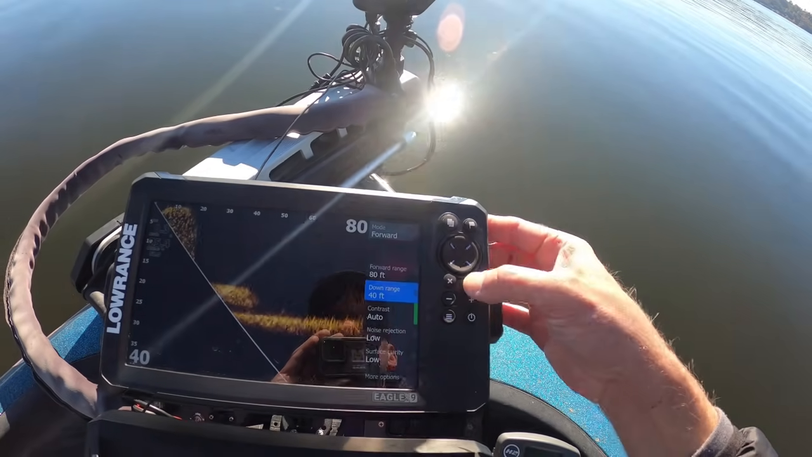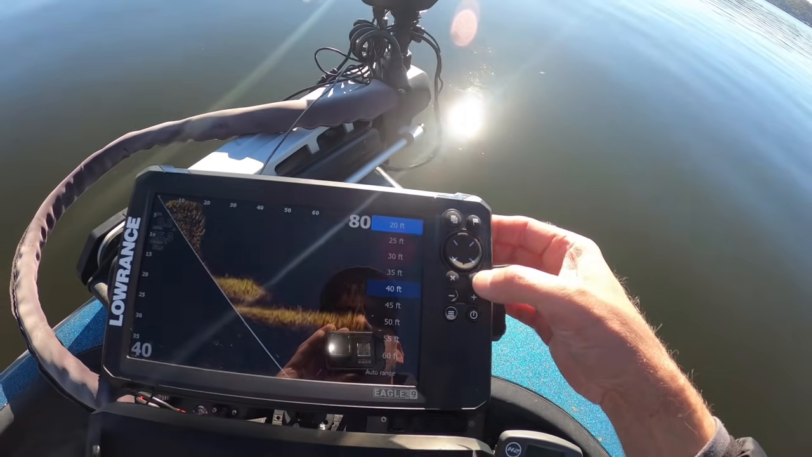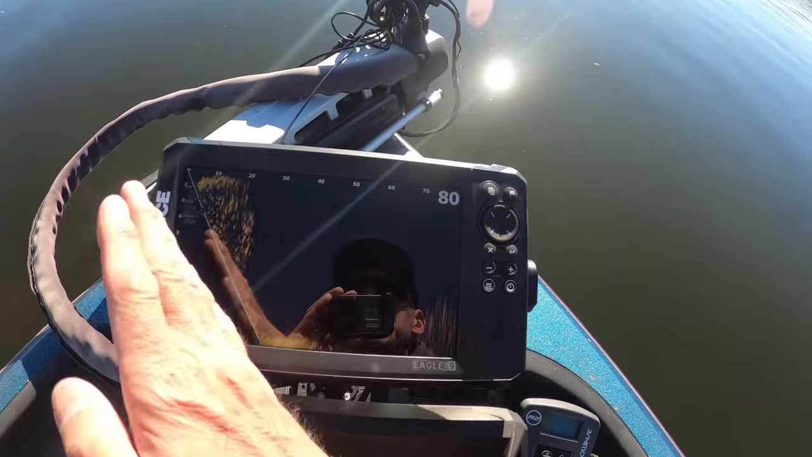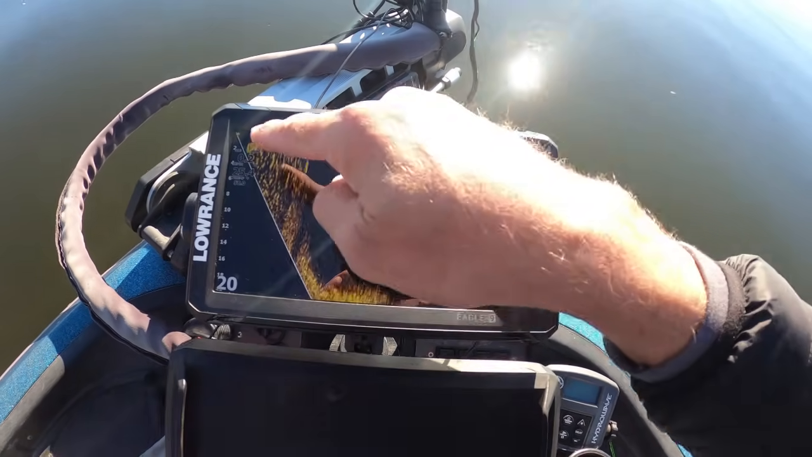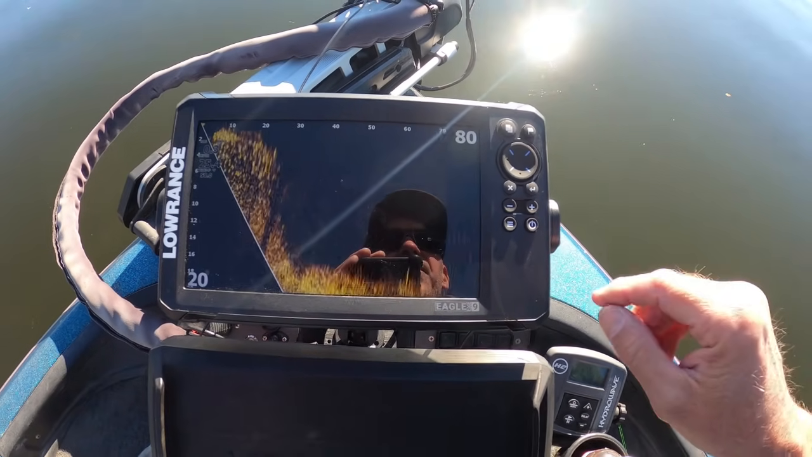So it does pay to pay attention to the depth you're in and choose your depth appropriately. I'm going to go downrange less than what we're at. We're in 25. I'm going to go to 20. You choose that and you can see how much steeper that line got for the dead zone. It kind of disappears. We got some fish out there. We got some fish right in front of us suspended. That's that school that we're on top of.